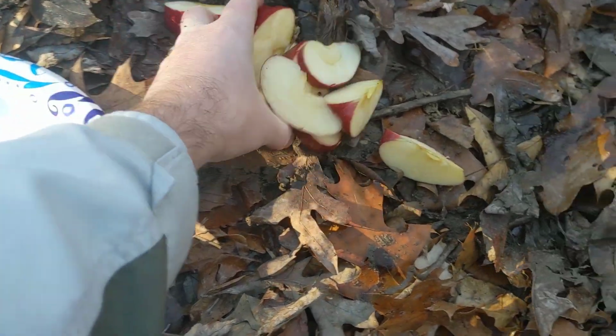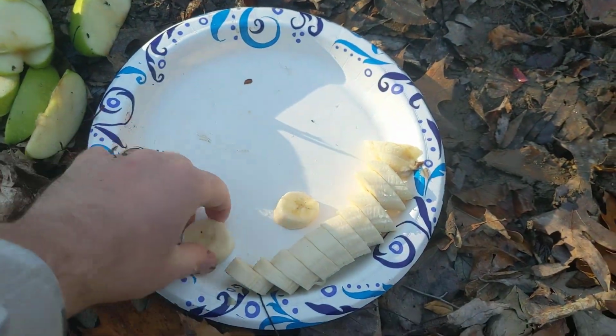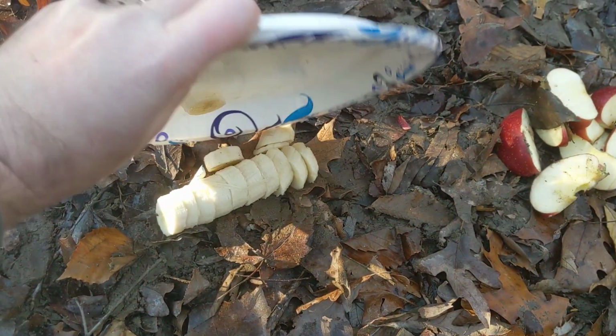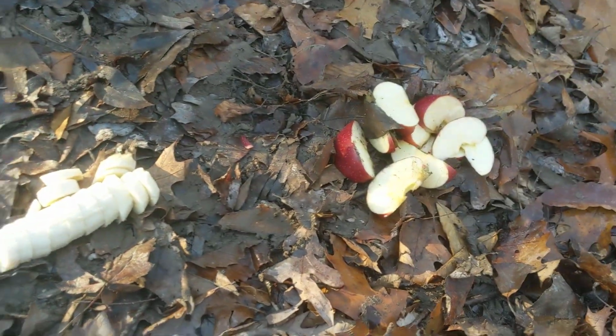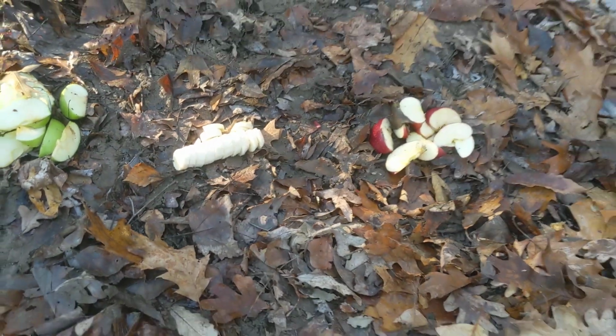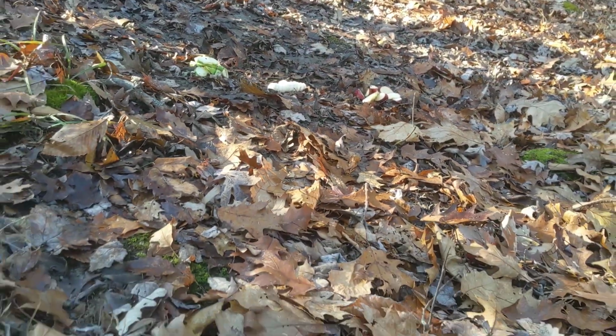And so we wanted to find out, was there going to be a difference between the type of apple that the wildlife would go after, and would they prefer the apples or the bananas? And so that's why we did this one. The little sticker did fall down with the bananas there. I didn't realize as I was doing it, but they didn't eat it. Later on, I was able to pick that piece up.